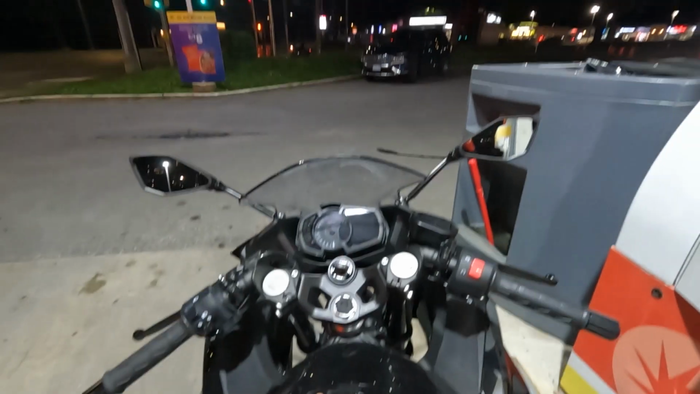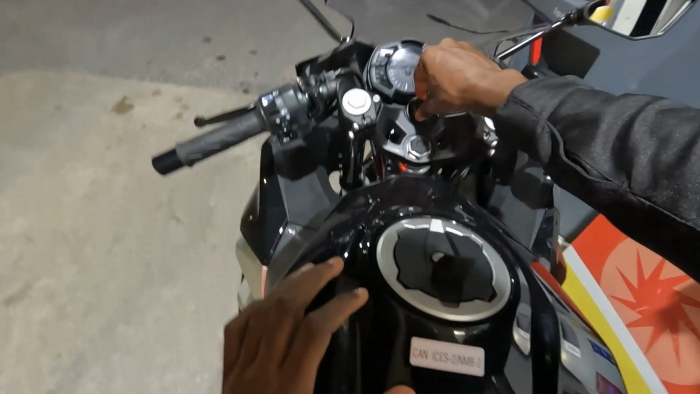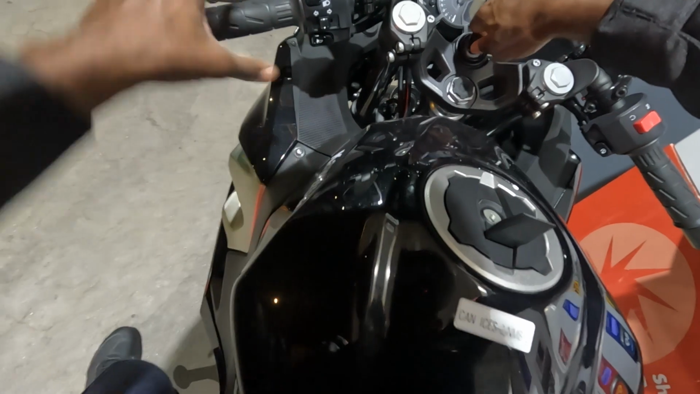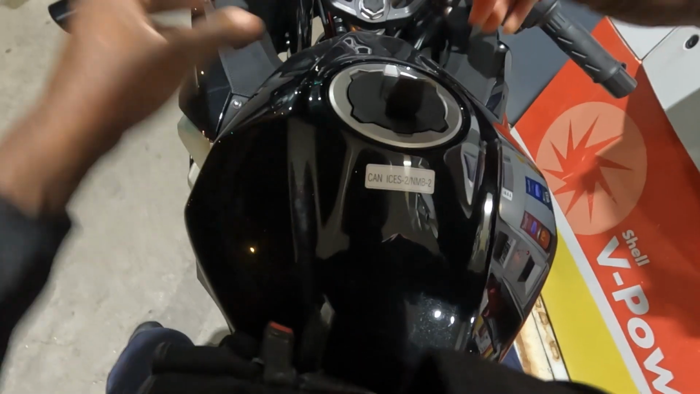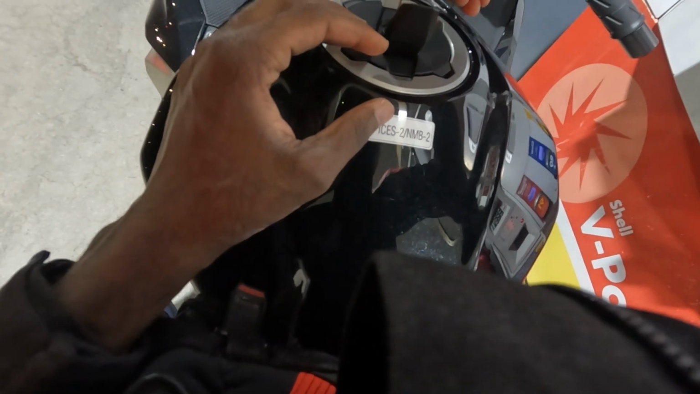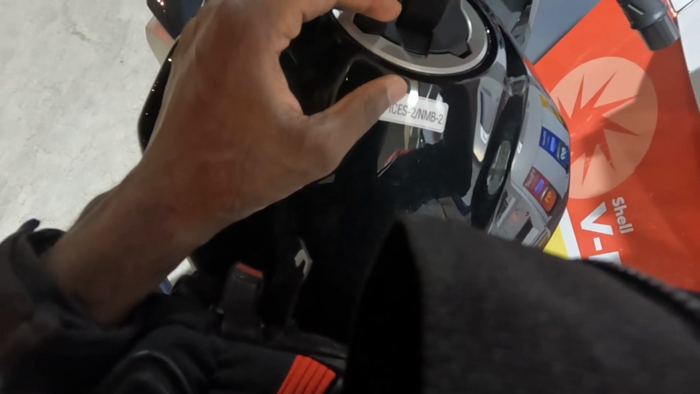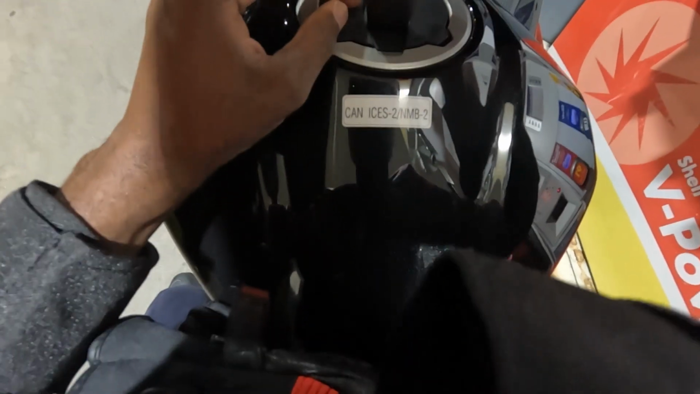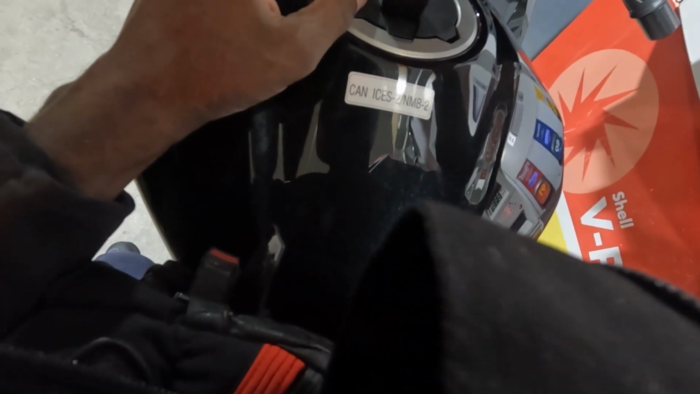First thing I do is put the gloves on the gas tank cap. Watch your boy. Can't get the key out. Peep the scene. You can't really see properly because of the GoPro angle, but basically your boy is there forever fighting with the key, trying to get the gas tank open.